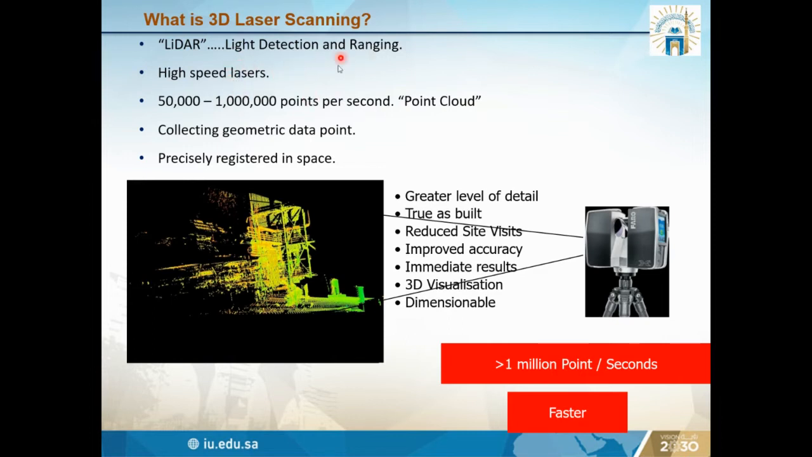Then we have high-speed lasers. From high-speed lasers, we can get the data of the buildings, and we can collect a very large number of points, like 1 million points per second, which is called the point cloud. A point cloud is basically these points, a dense set of points, and from the point cloud we can make a building model or analyze the building. We can also collect the geometric data for particular structures, and then precisely register it in the software so that we can get a model.